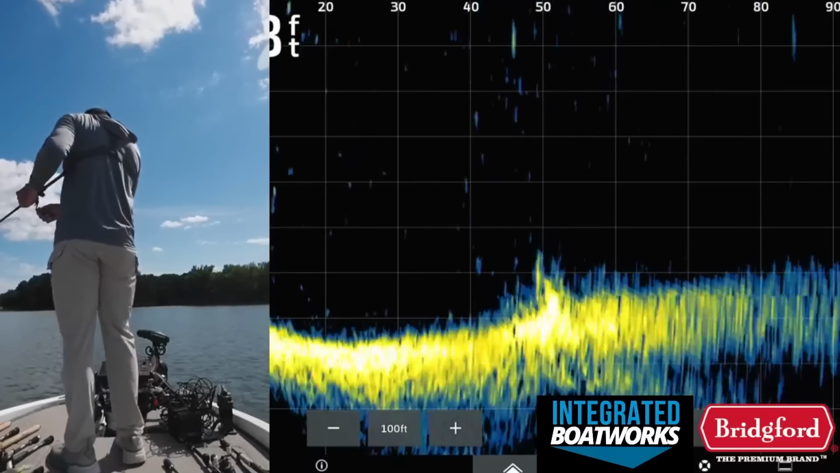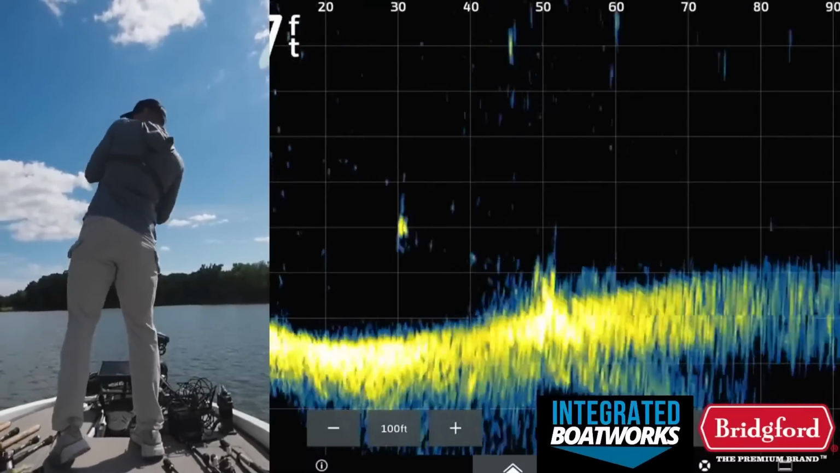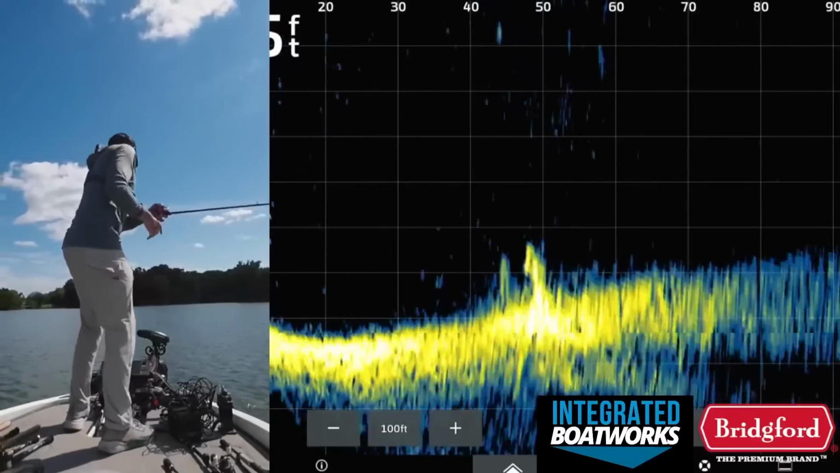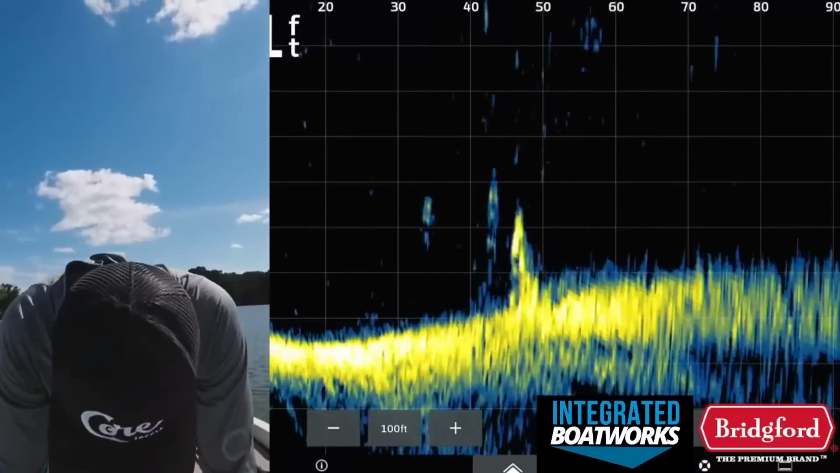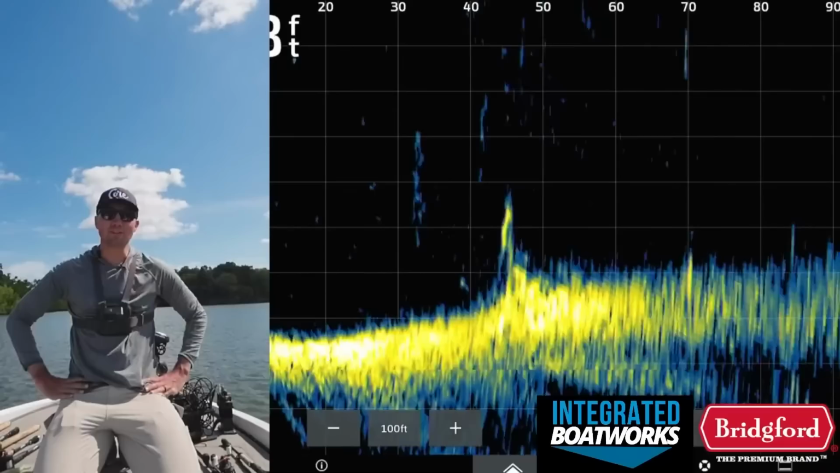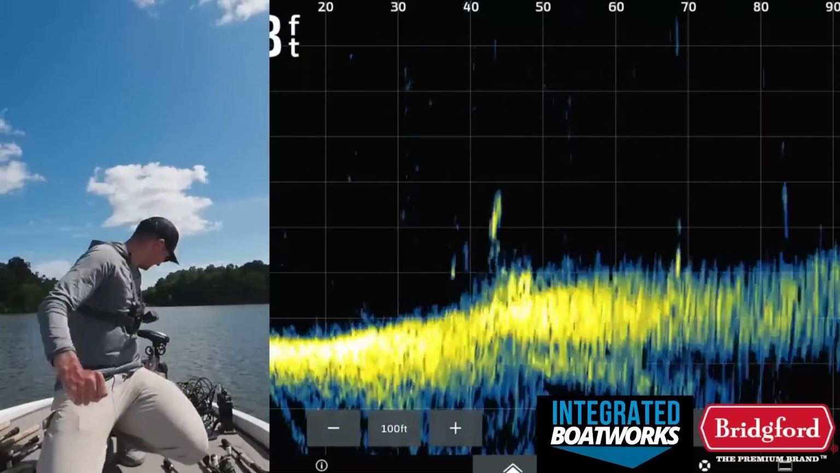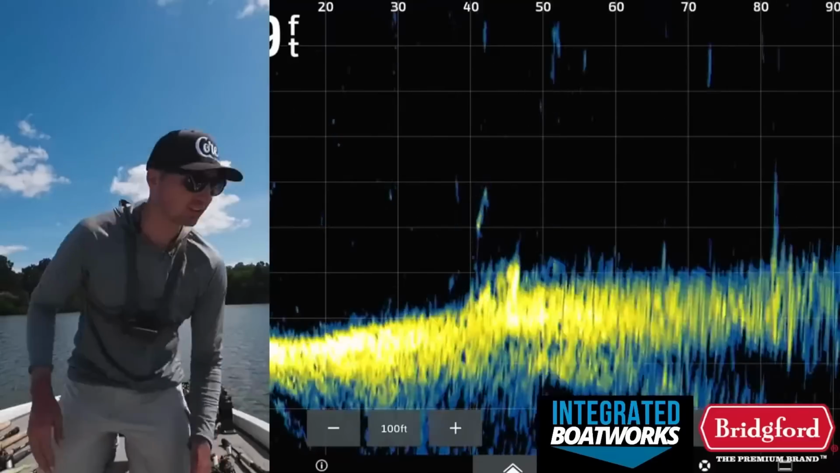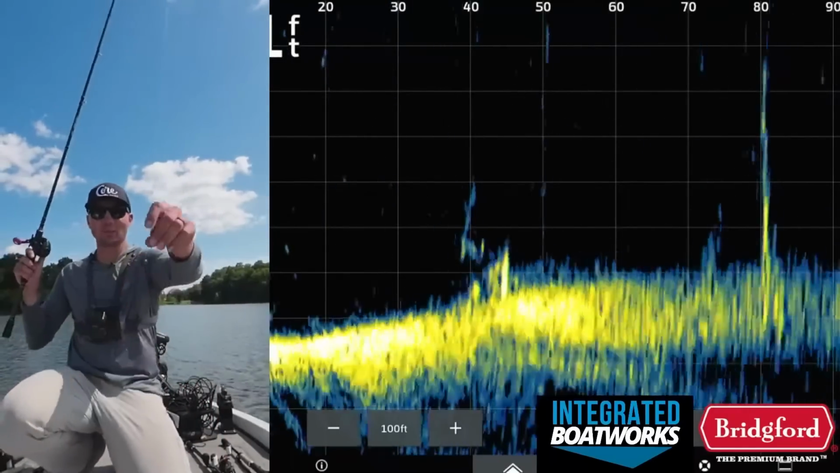Oh, he's coming down for it. Oh, eat it, fish. Got him. Oh, that was cool. We saw that on the Livescope. He came out of that brush pile. Oh, no! Oh! Oh! 5 pounder. Four or 5 pounder. Dang it! Oh, you saw that fish come out of that. I saw him. I was like, I knew there was a good one in there. He came down for that deal. I mean, he had the worm and everything.